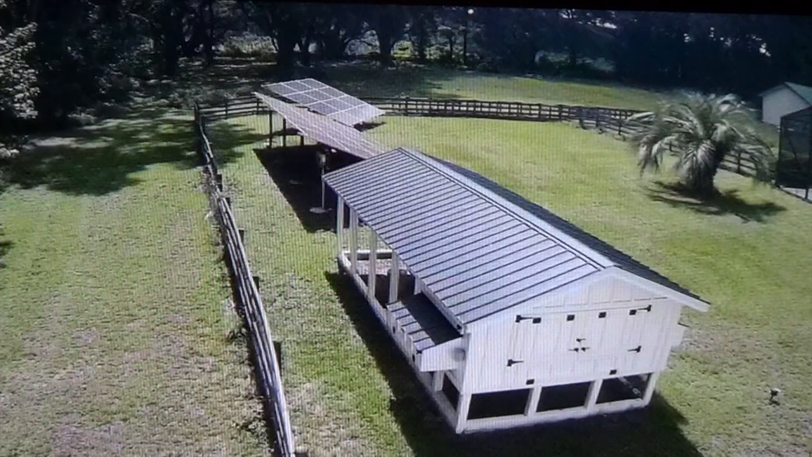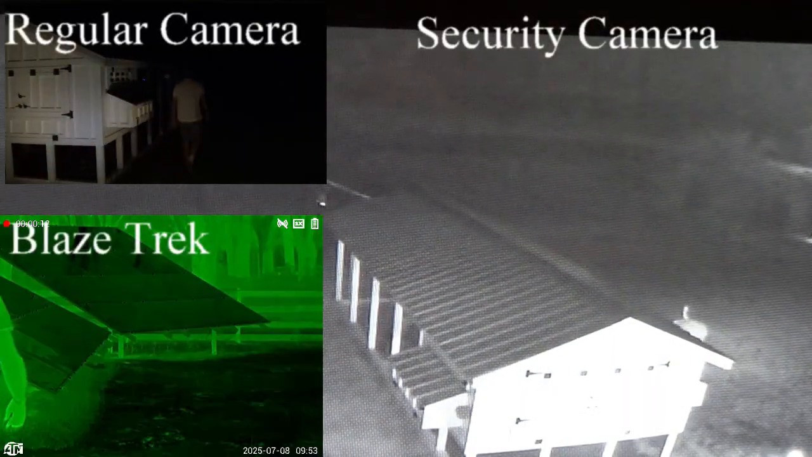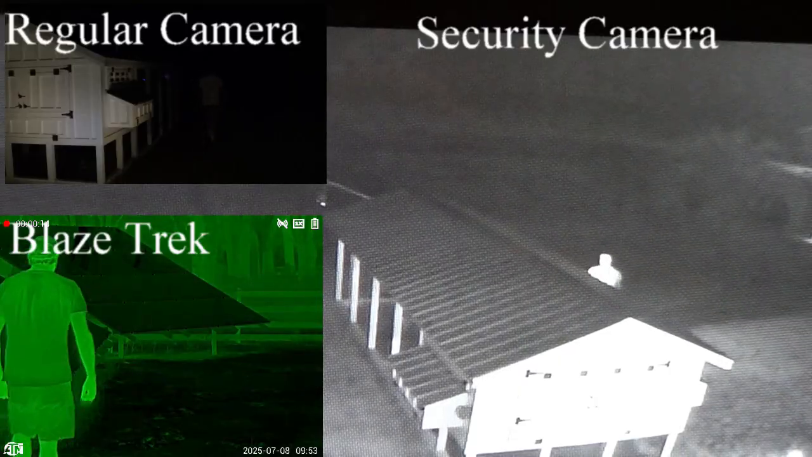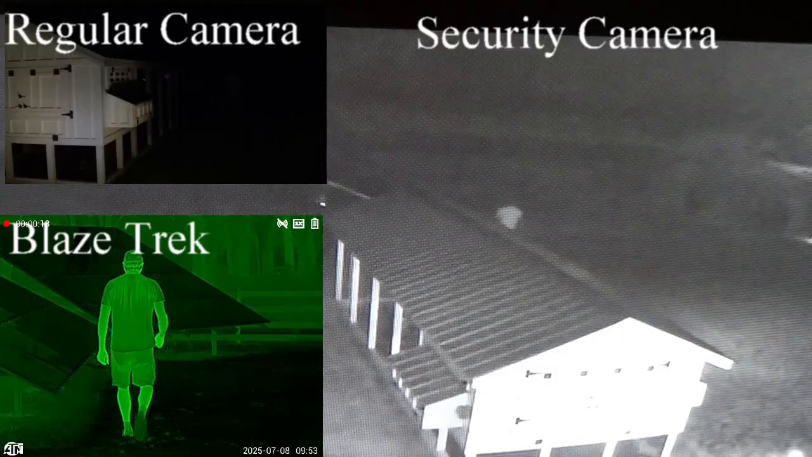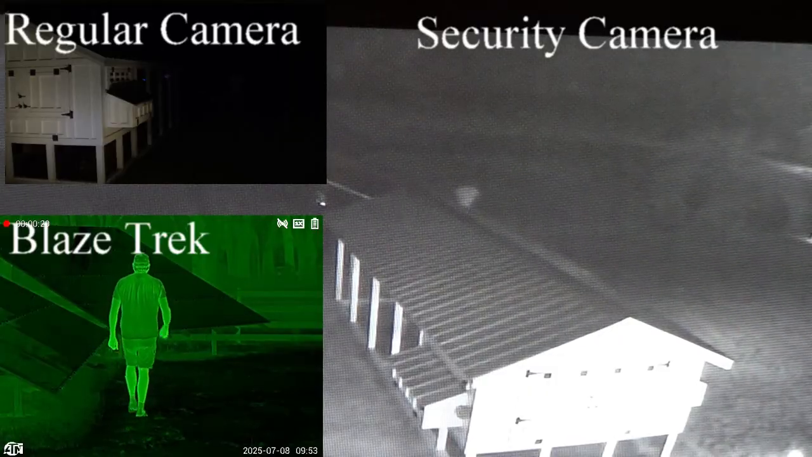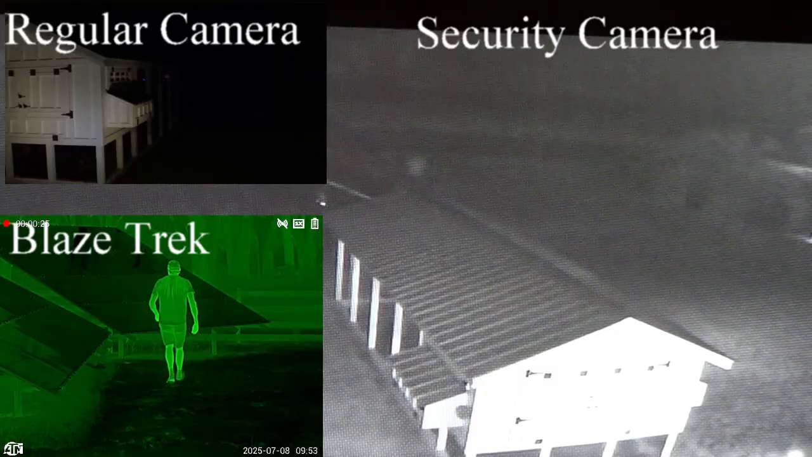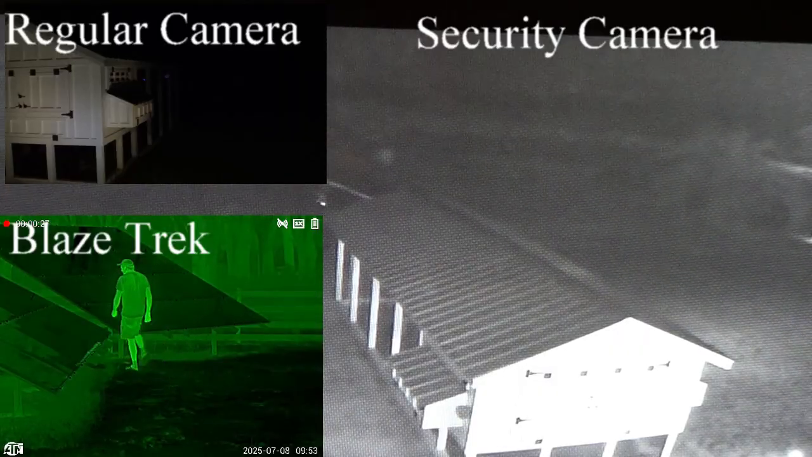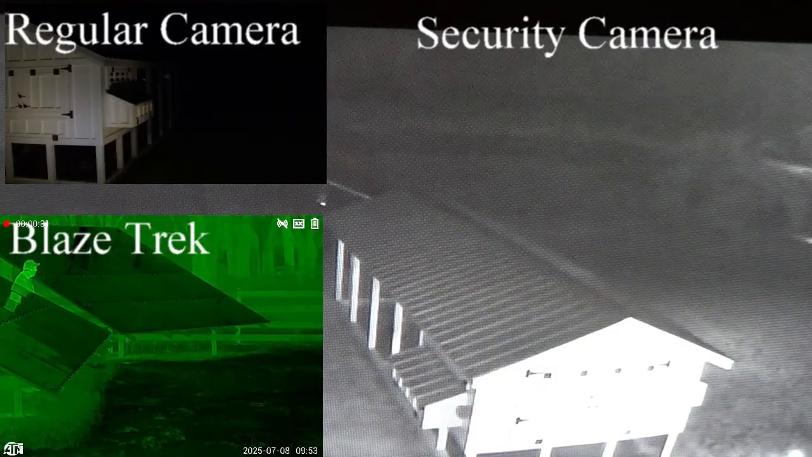All right, now we're going to switch to the backyard. We've got a chicken coop and some solar panels. Now, if you look up in the left-hand corner, that's a regular camera. This is what you'd see with no sensor. And you're going to see out to about 50 or 60 feet, and then I disappear. You move into the security camera, and we see a little bit going on there. A little blur moving down. And on the BlazeTrek, it's plain as day. We know exactly what we got.